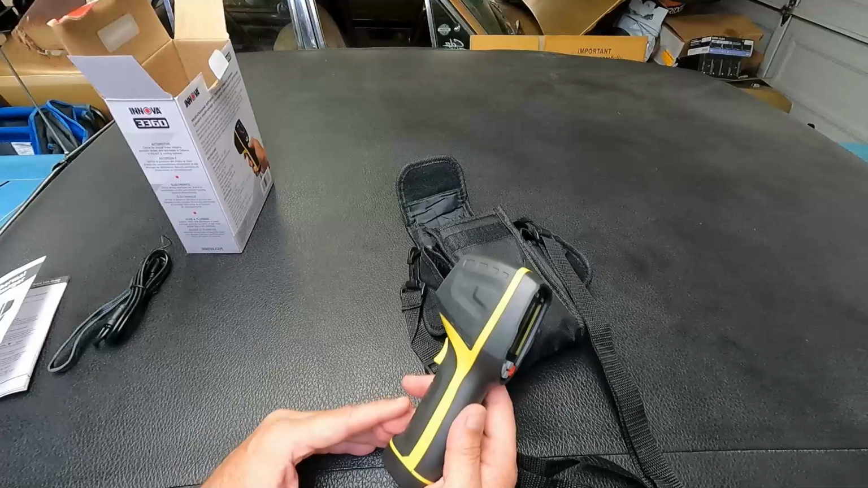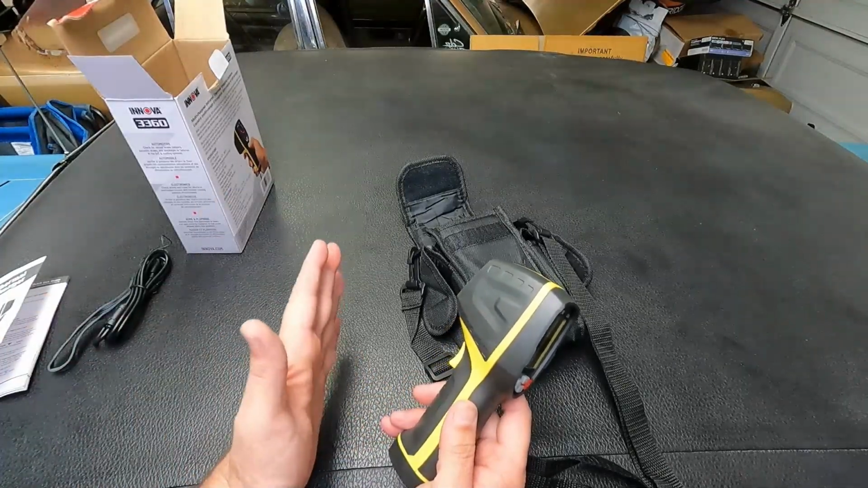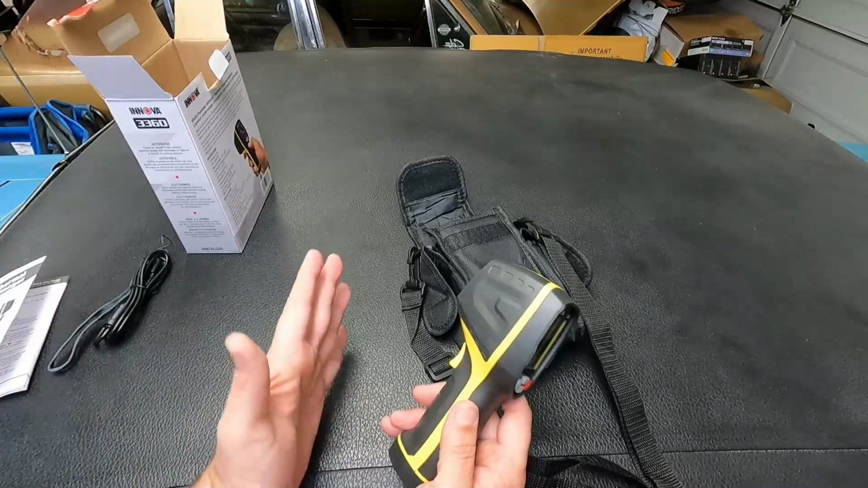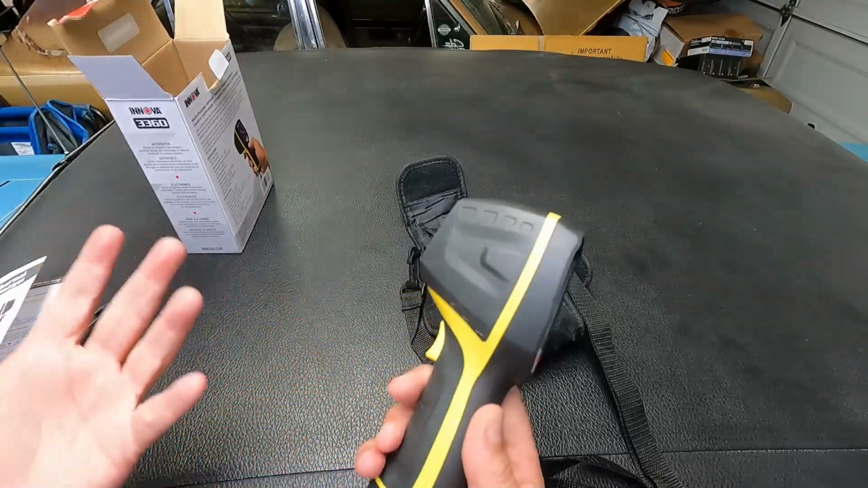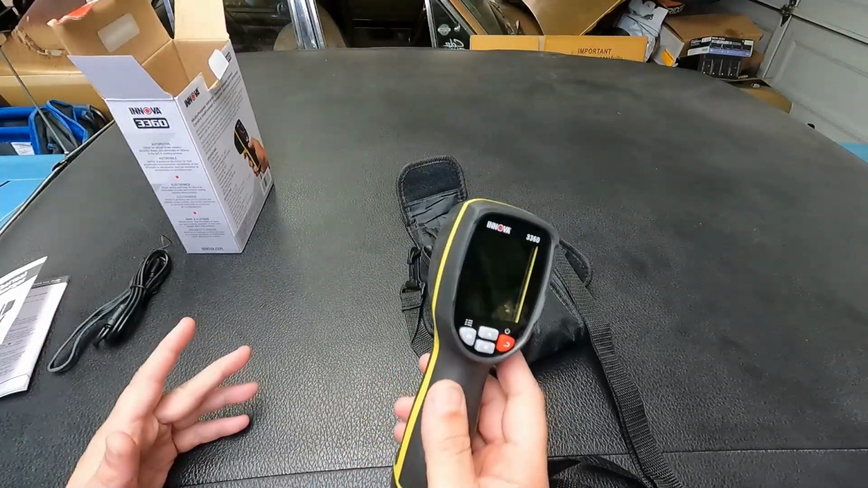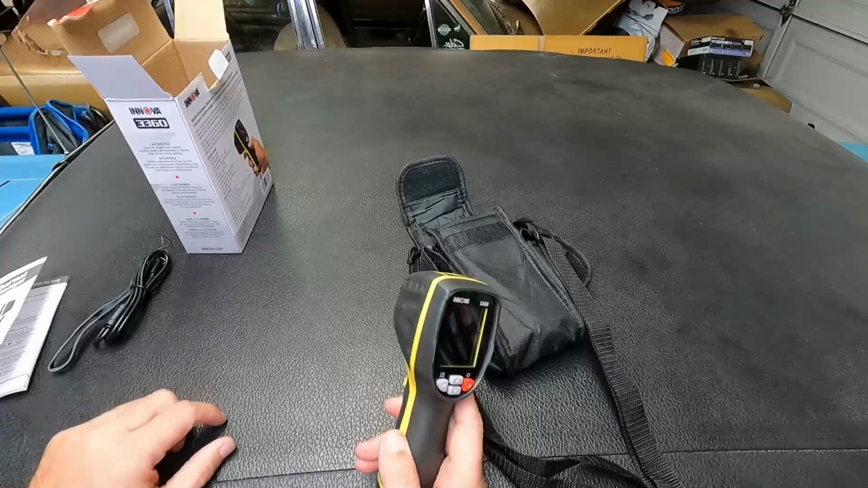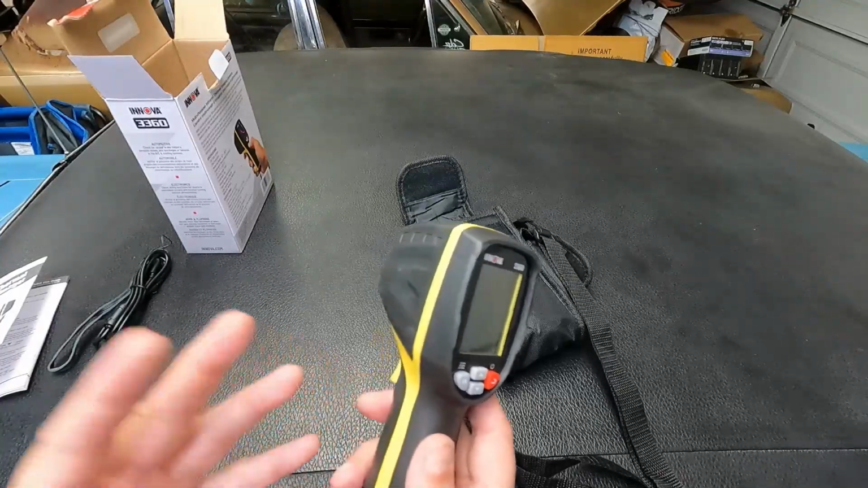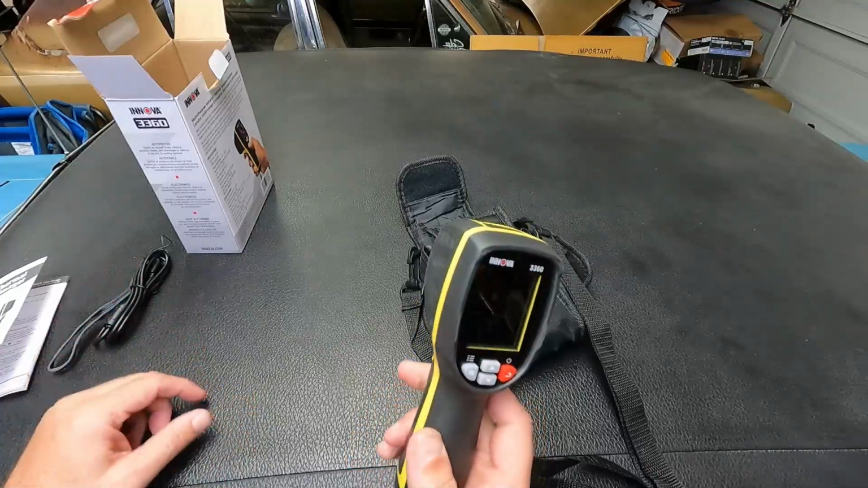This is something that I think a lot of automotive technicians can afford and can use to help diagnose some issues. For example, if you have a radiator that doesn't seem to be flowing very well, we used to just use our hand and hold it down on the radiator or in front of the radiator, feeling for hot spots or cold spots. Now with this, you can just point that right at the radiator, and this will allow you to see clearly those hot and cold spots on a radiator. Really great for diagnosis, but this will also allow you to save that image or take a screenshot by pulling the trigger here so that you can show that image to a customer.